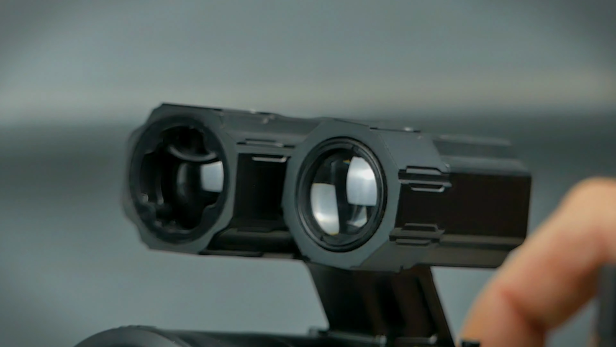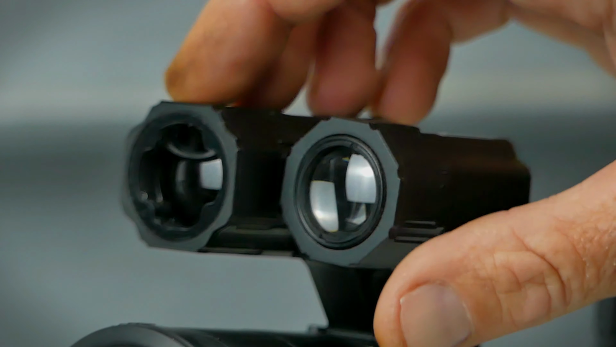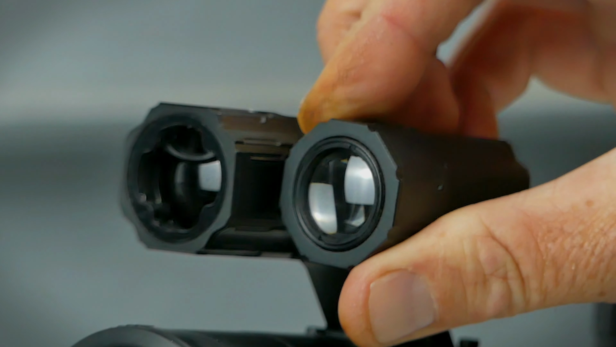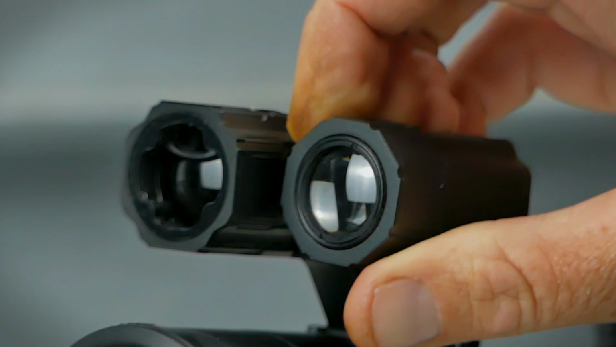Now, as far as the IR light goes, you can adjust the direction of this. You can adjust the throw. I do like that feature. It's pretty helpful in situations where we're doing ratting.